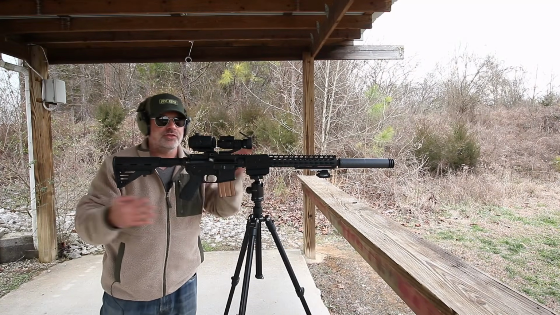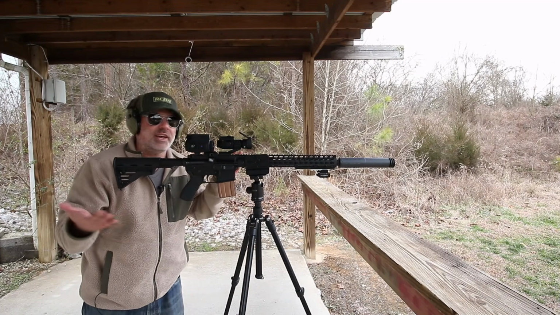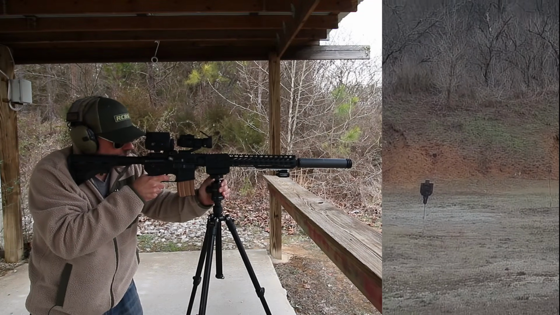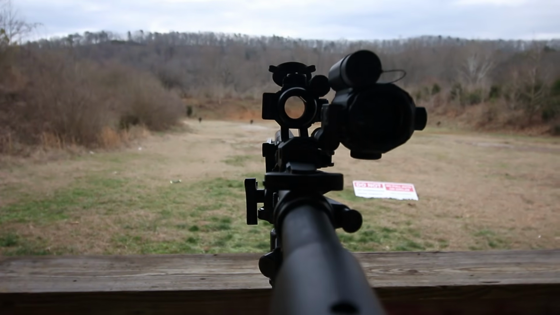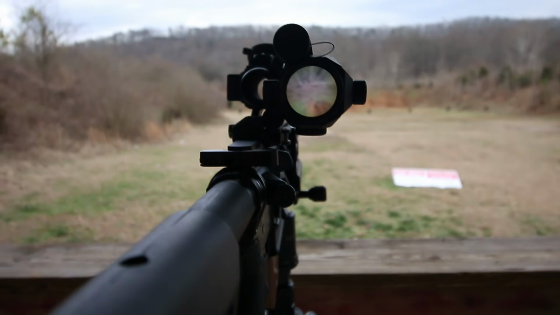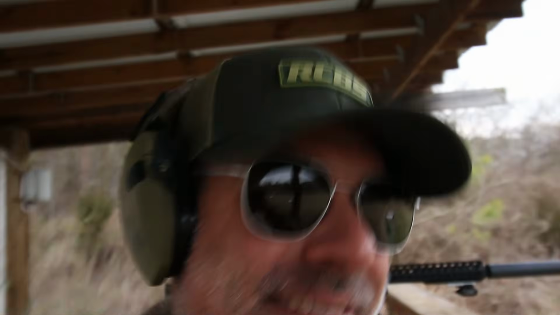One other really cool feature that this thing has is it automatically starts recording if I flip it to the side. And from what I understand, it acts like an action camera. Beautiful. And just to show you what that looks like here, we have the red dot right there, and we have the optic right there. And you can see it is acting like an action camera off to the side. Now, how is that useful? I don't know, but it's kind of cool, isn't it?